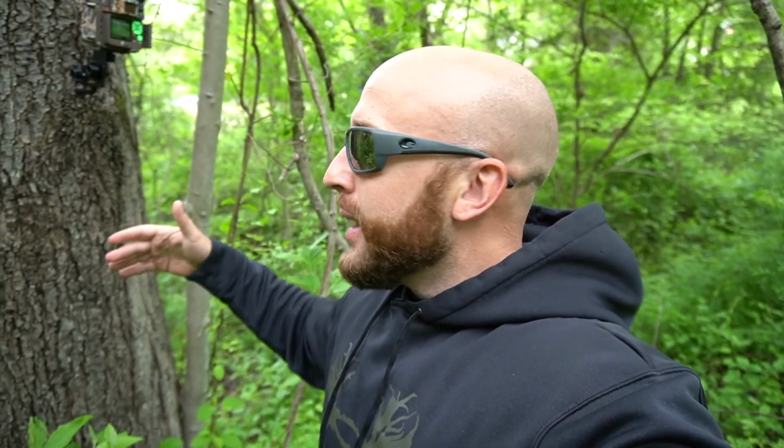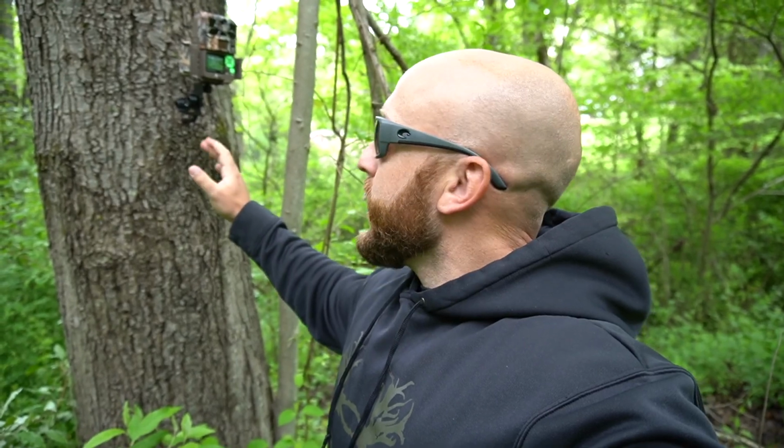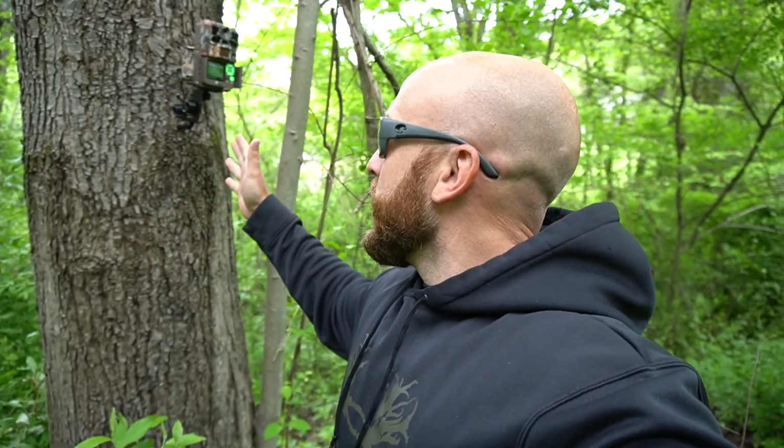Alright, we got 27 pictures because I left the videos from the first time we put the camera out on the card, so like usual, I'll roll all that in. I'm gonna move this for the third time. It definitely got rained on again. Everything looks perfect. Battery life's 100%.